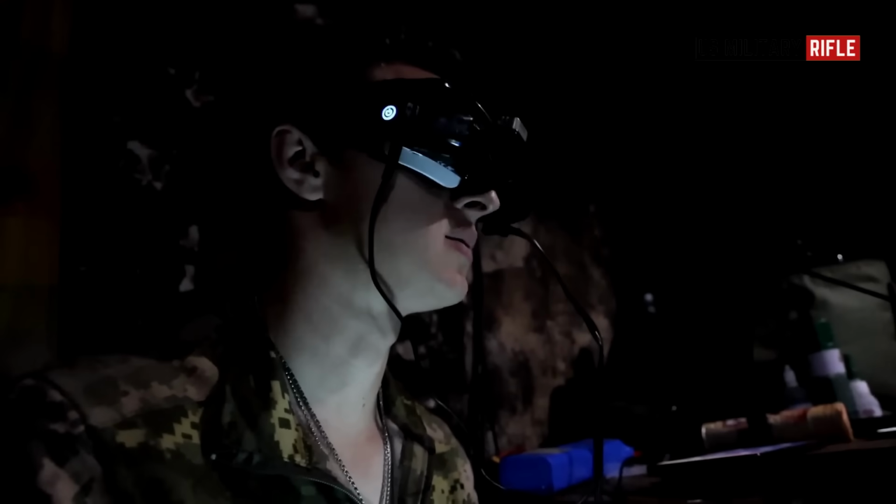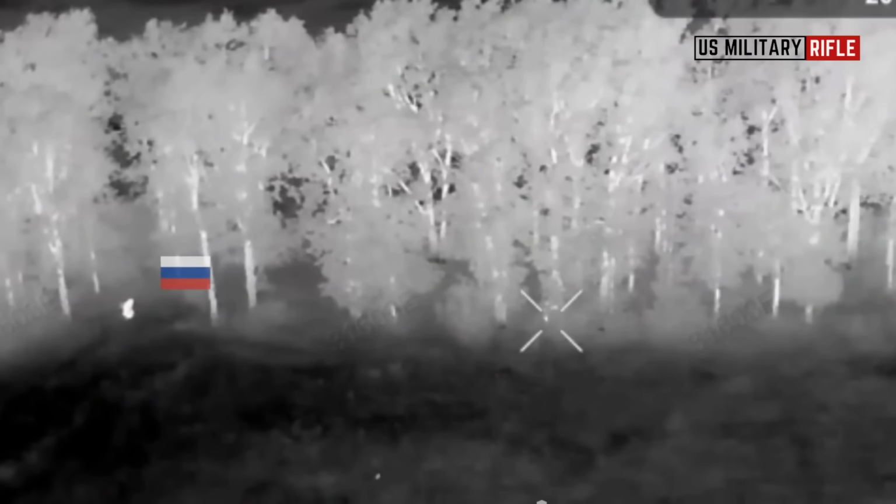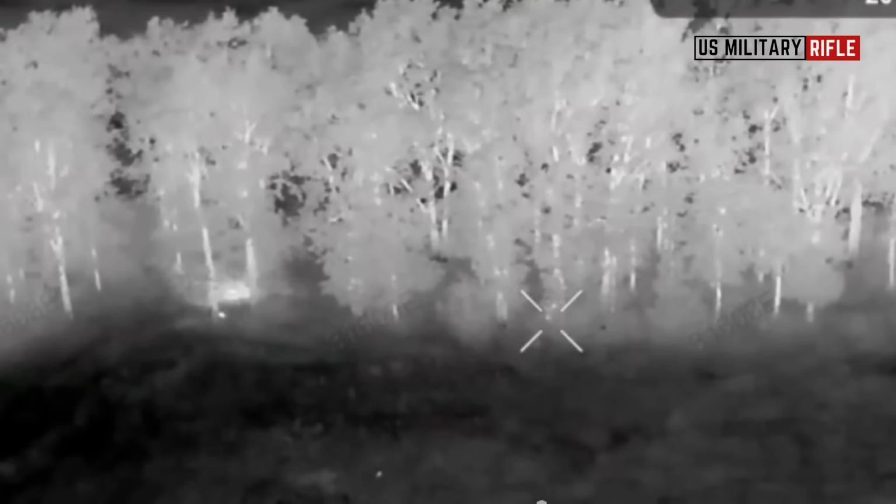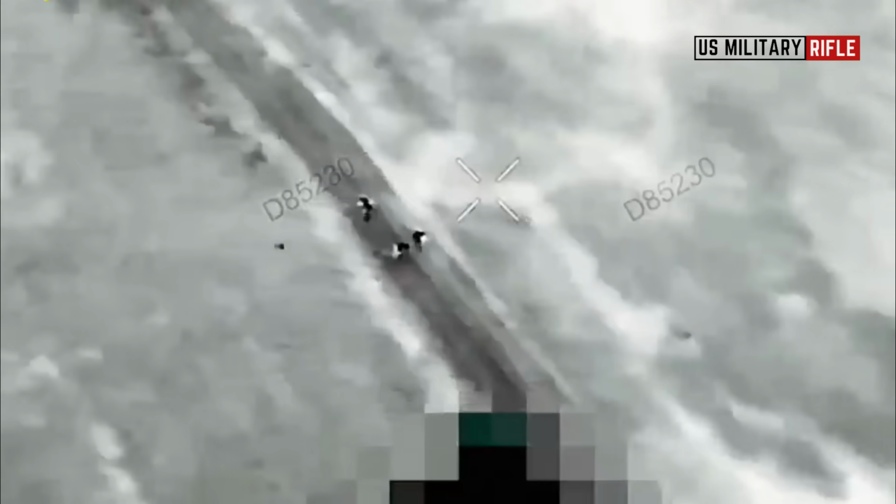In the black, lightless sky, a faint, barely audible hum creeps closer. The operators of the Ukrainian Bulava Unit's Hornets FPV drones activate their electronic eyes, piercing the darkness with their uncompromising thermal imaging cameras. Every enemy movement is recorded. Every silhouette crossing the plains becomes a target.